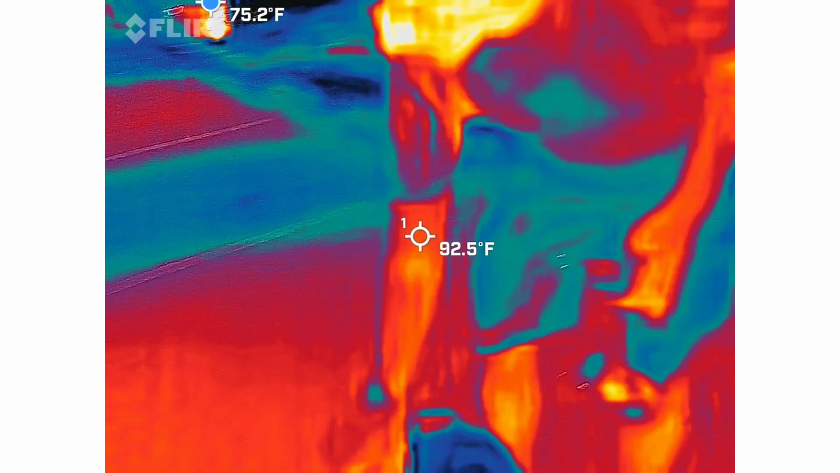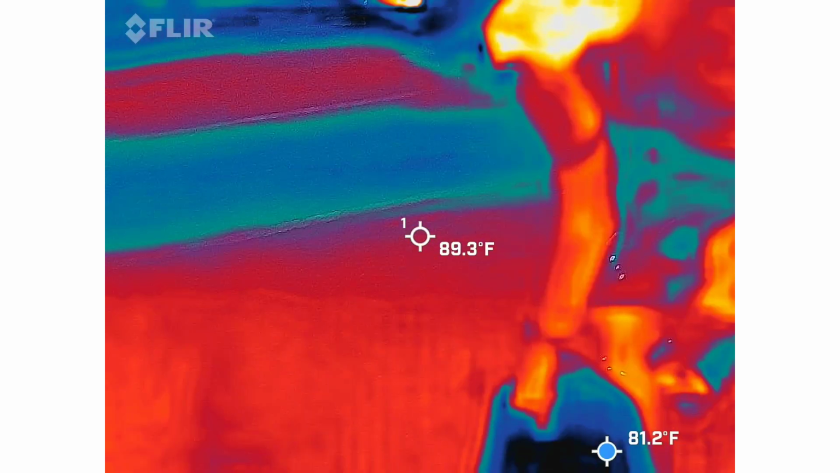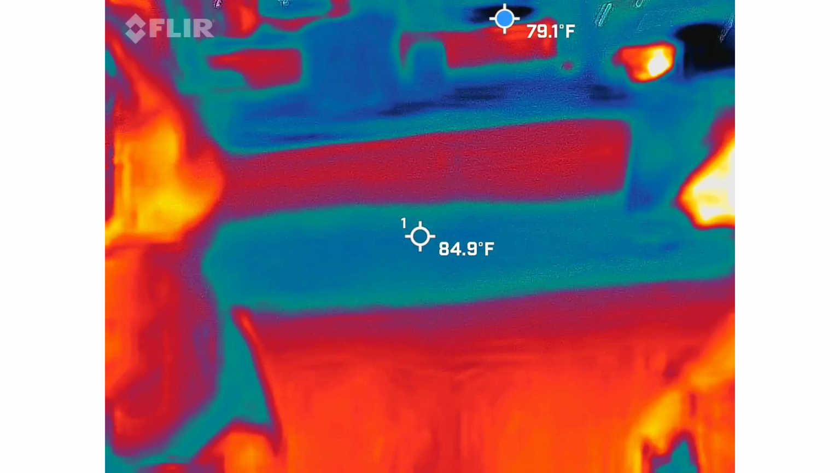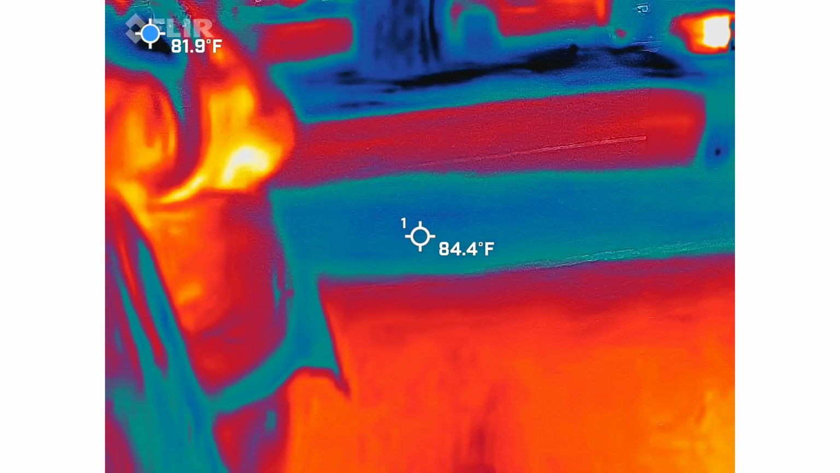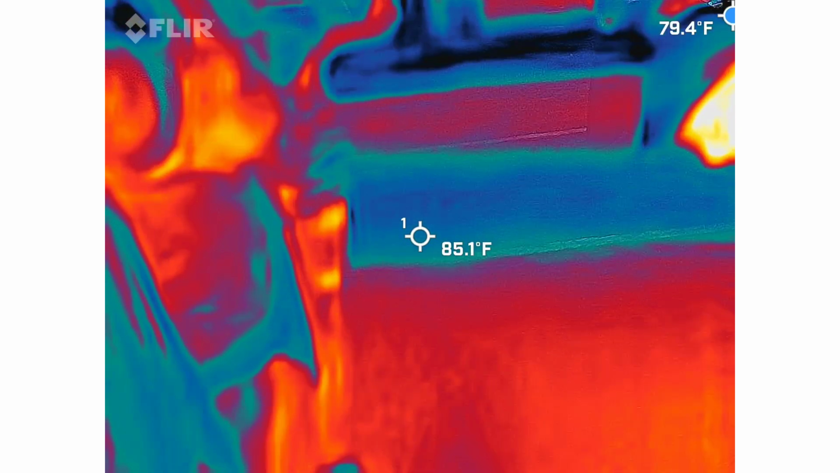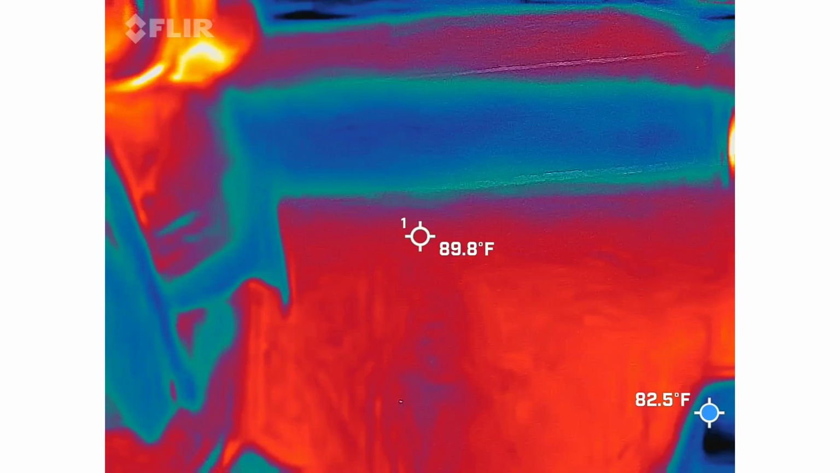Having a little PTSD from when I worked at the 911 center. Oh boy. I had to listen to the radio in one ear and listen to a phone call in the other. And I was like, hold on, repeat that. Say again? Hang on. It takes a special individual to do that. Yes. I'd be like, no.